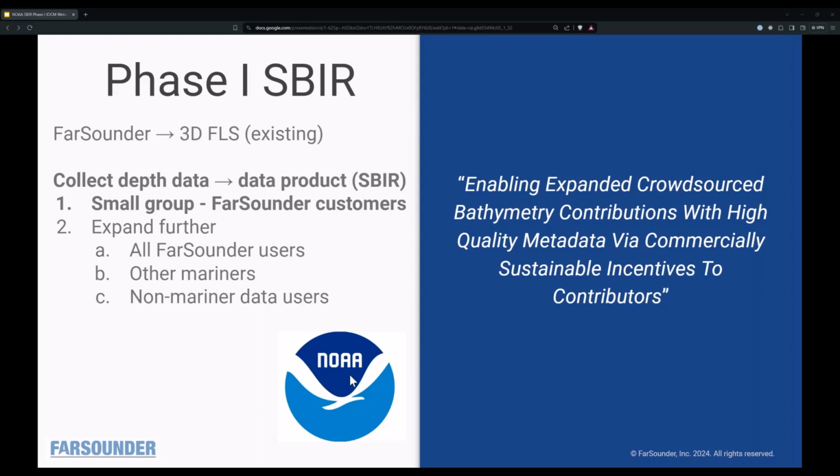And the immediate value for NOAA, which is why they sponsored the phase one, was that we've committed to contributing the data or subsets of the data to the scientific community through the DCDB crowdsourced bathymetry database, and also a multi-beam database at NCEI for the forward-looking data that we're gridding.